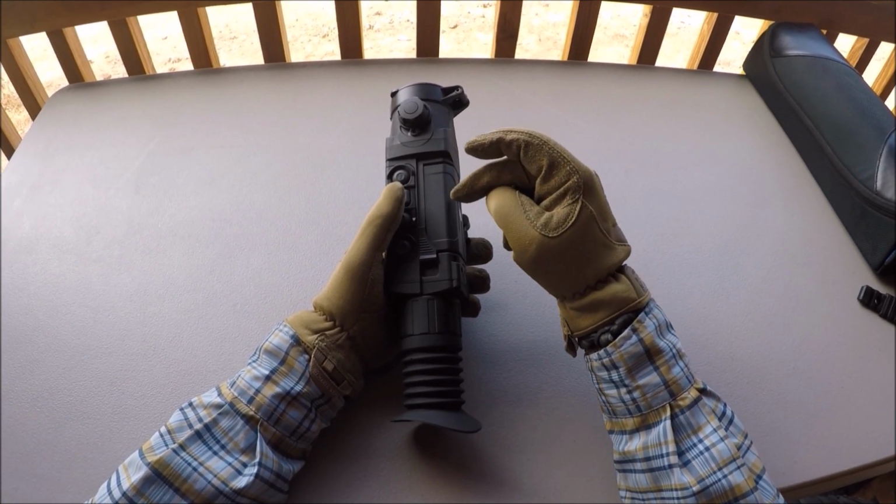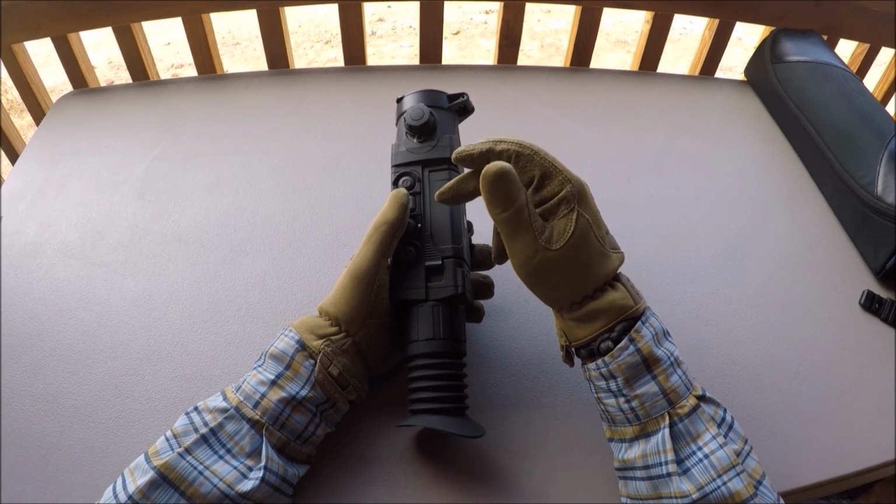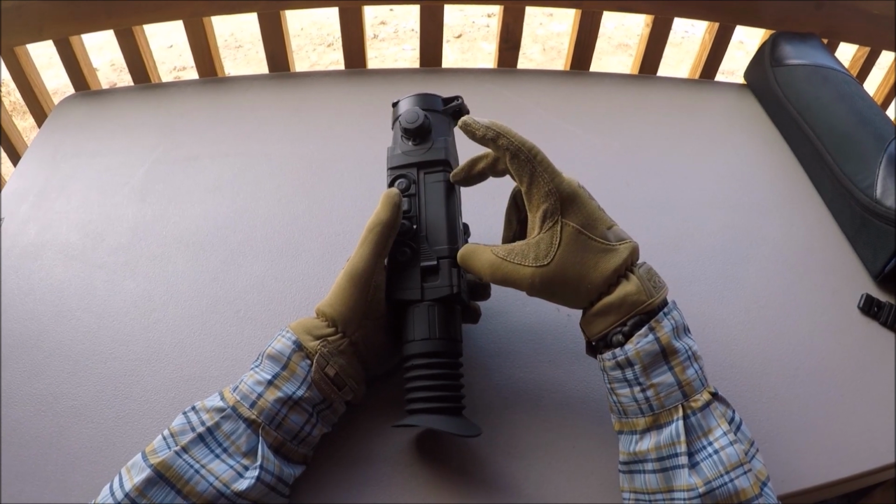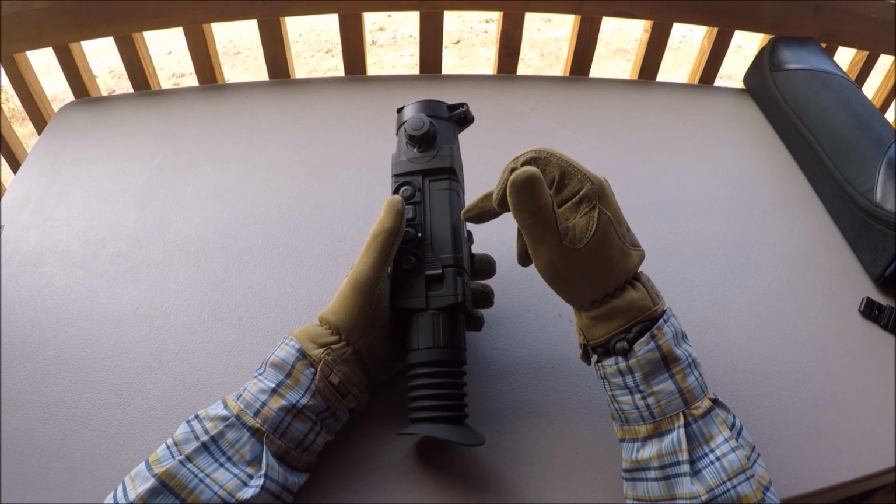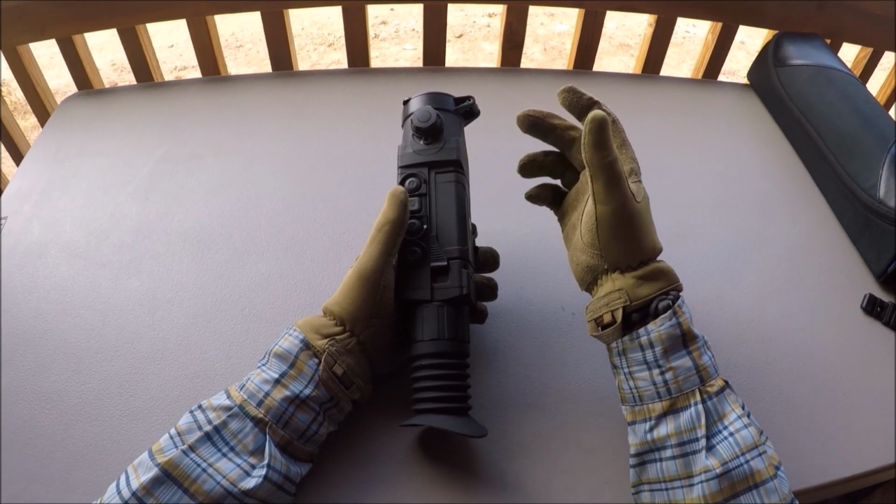I've had this thing on so much in the course of a night, and I've never run out of battery, and even using it every night, I very rarely have to recharge it. Whereas with external 123s or external batteries, I couldn't even imagine how pissed off I would get having to change batteries out every night or every other day. With this thing, it just holds up.